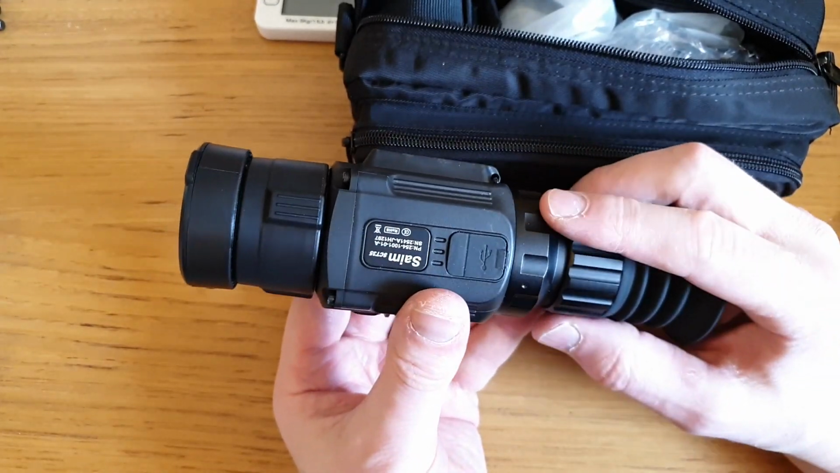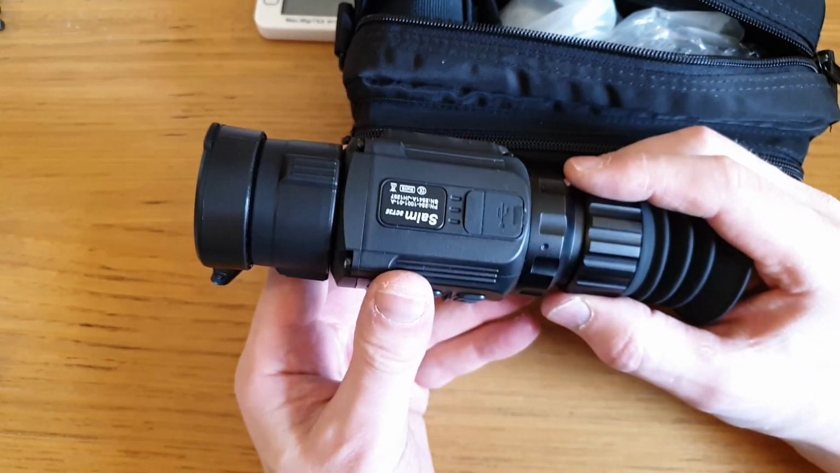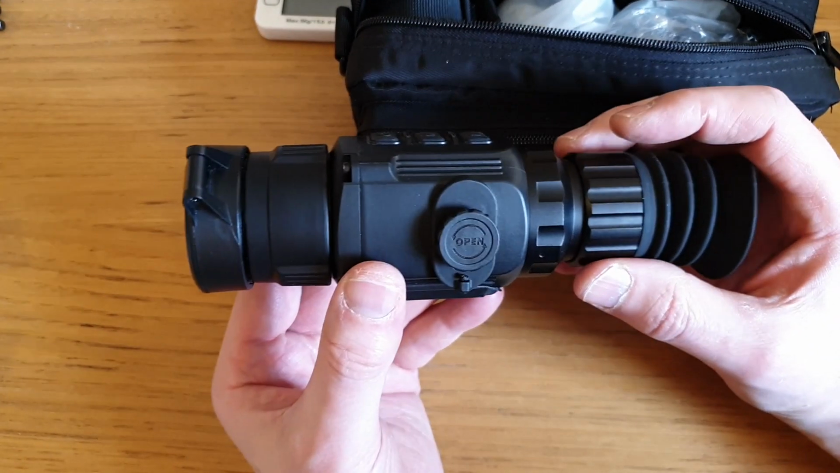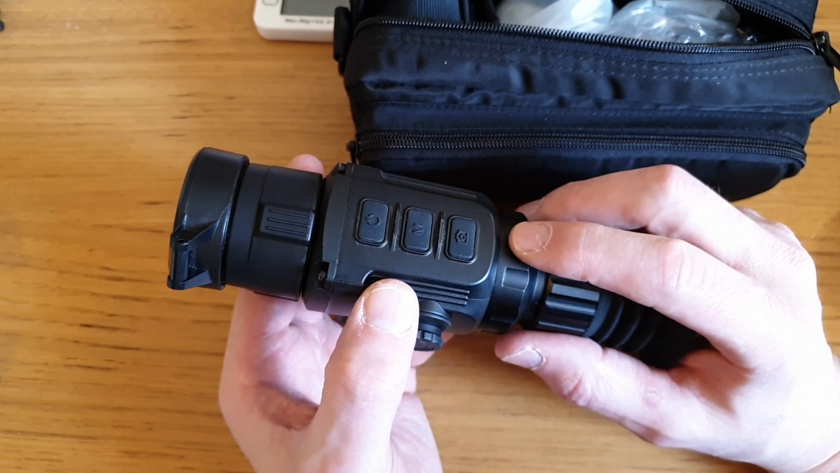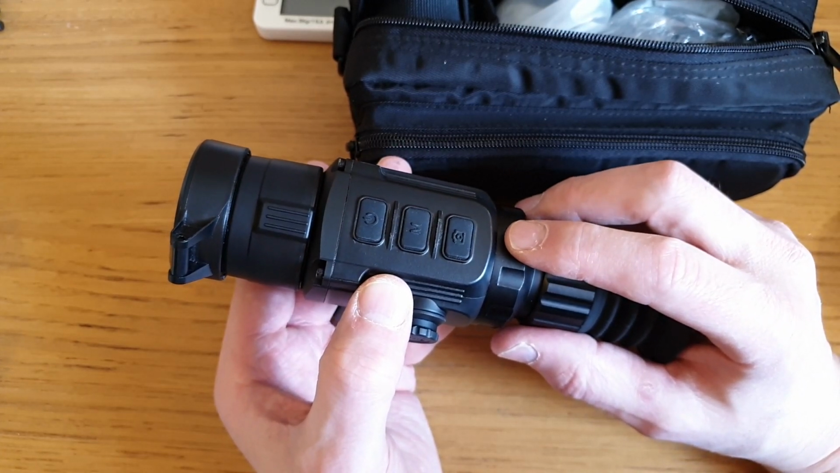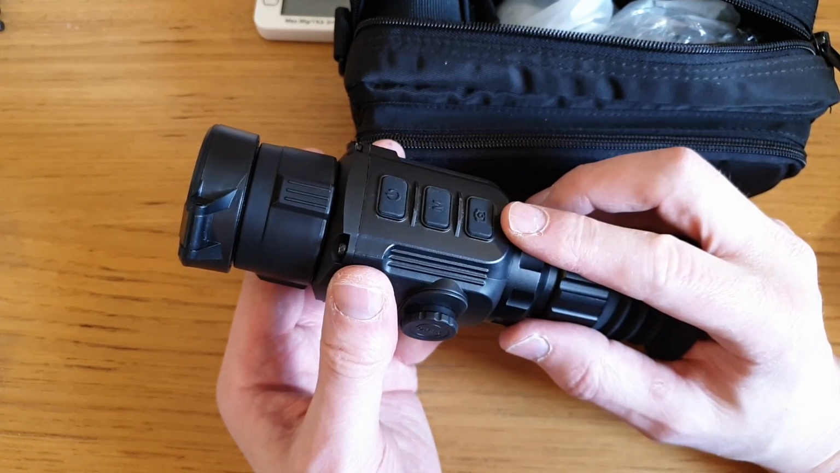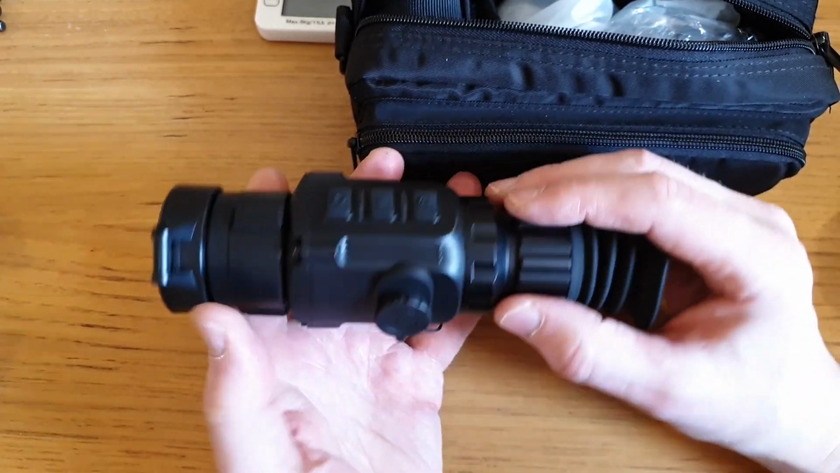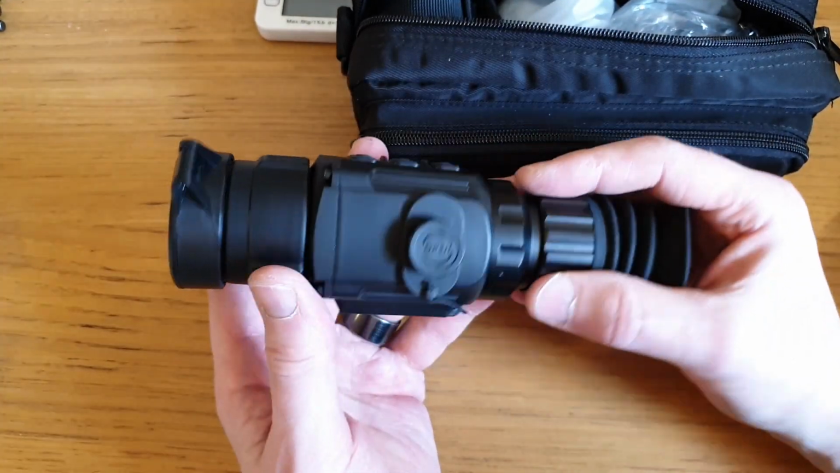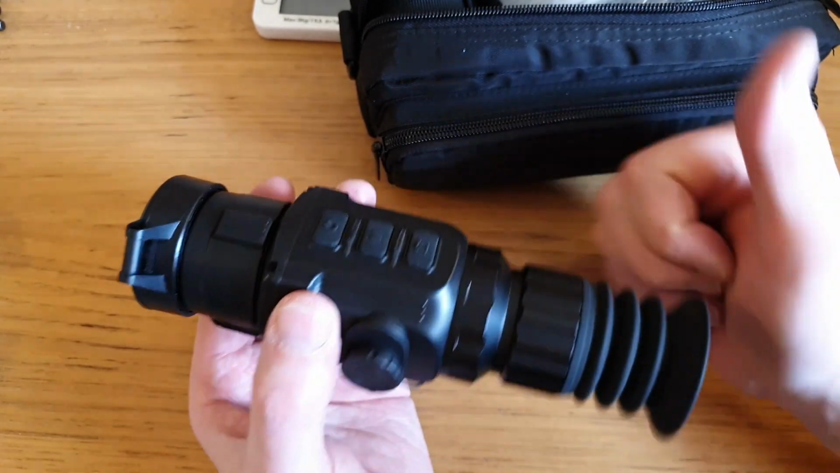If I had the money, would I buy one? Absolutely. These things are the dog's danglies regarding thermal technology. A direct comparison to the PARD SA35, for example. The PARD is £500–600 more and doesn't have onboard recording, but this fella doesn't have a side-mounted laser rangefinder. So pros and cons, but an excellent, excellent, excellent thermal scope.